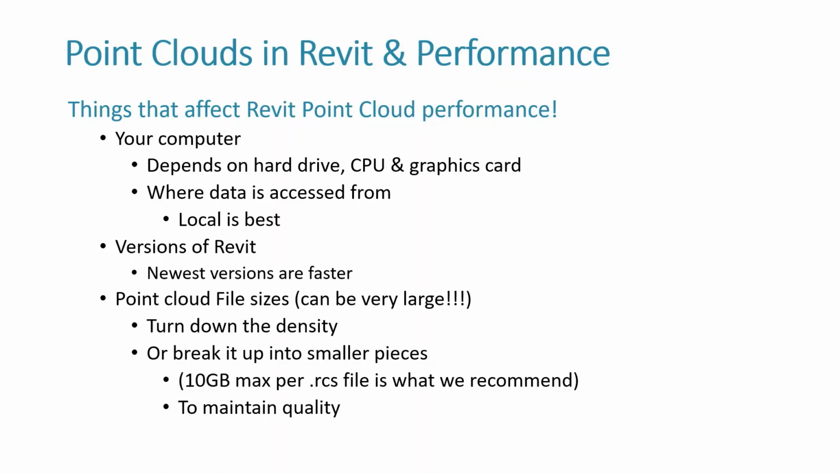Also requires your CPU, your GPU, and if you're using Recap, you're going to have to worry about your RAM usage as well, which I believe you also have to worry about in Revit. So the more RAM you have, the better your graphics card, the better CPU, the better that's going to be. Of course, also the newest versions of Revit are faster.